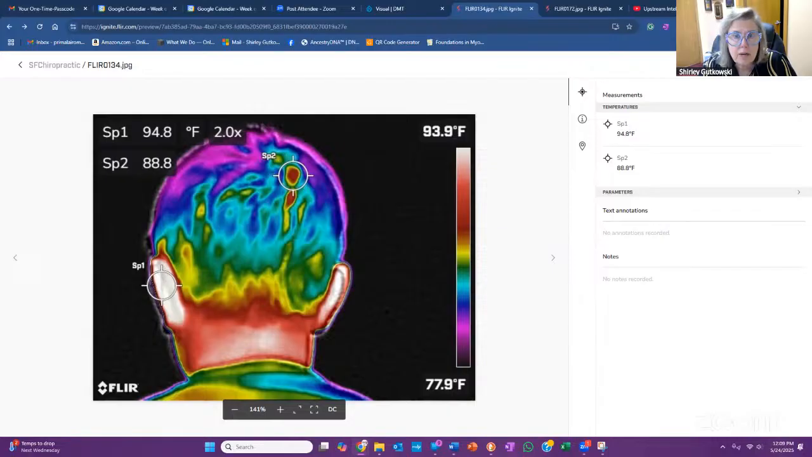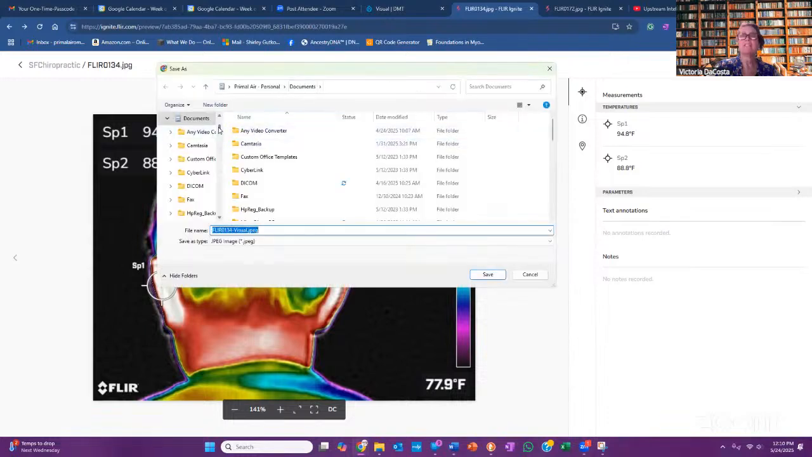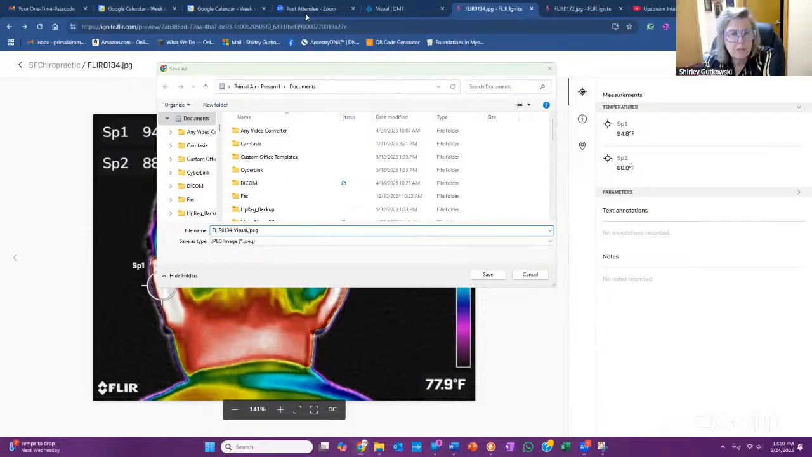Okay, so I'm going to download this one. The thermal image. So what if I chose digital image? Then you can choose digital to download. I would download digital and compare side by side and overlay in the view for the doctors. It's helpful. It's an actual digital image with the thermal, and you can overlay them, and they're perfectly lined up because it's the same image.